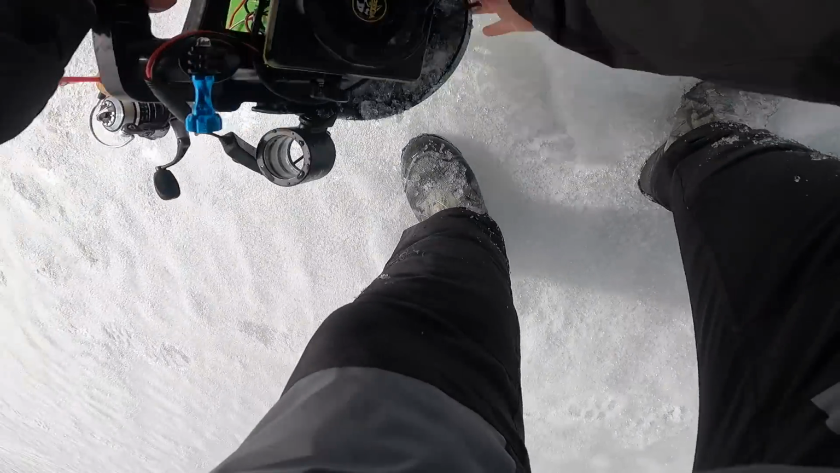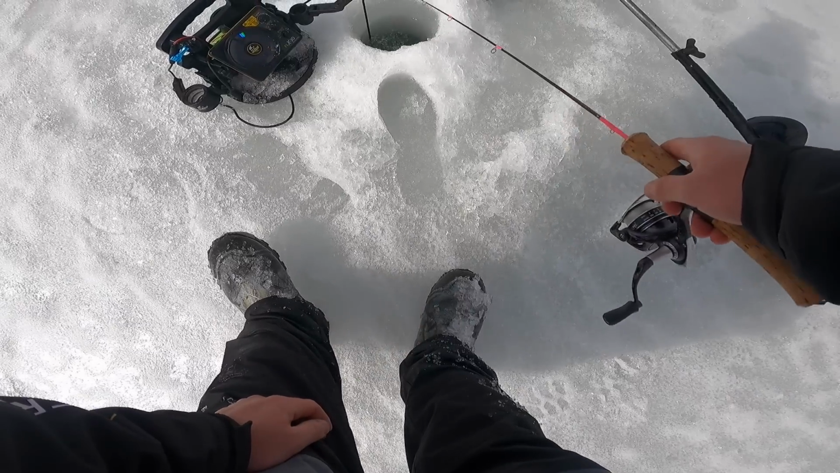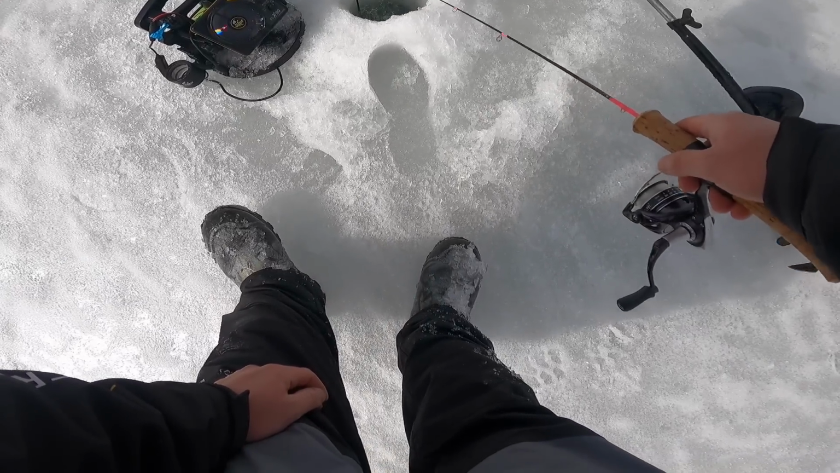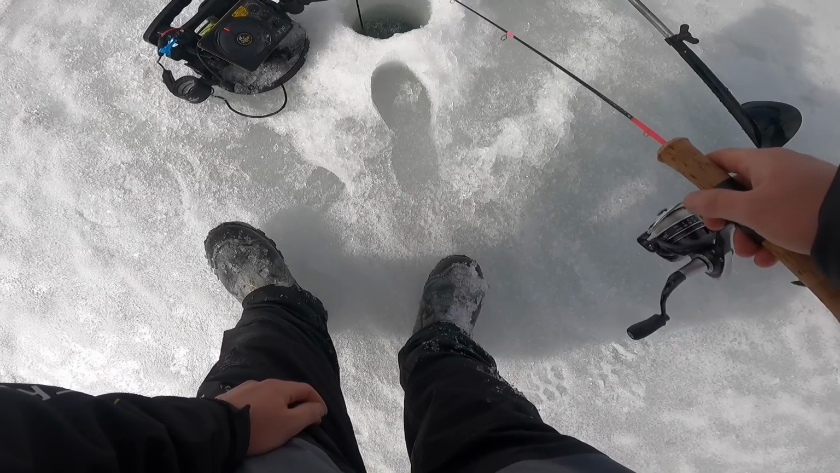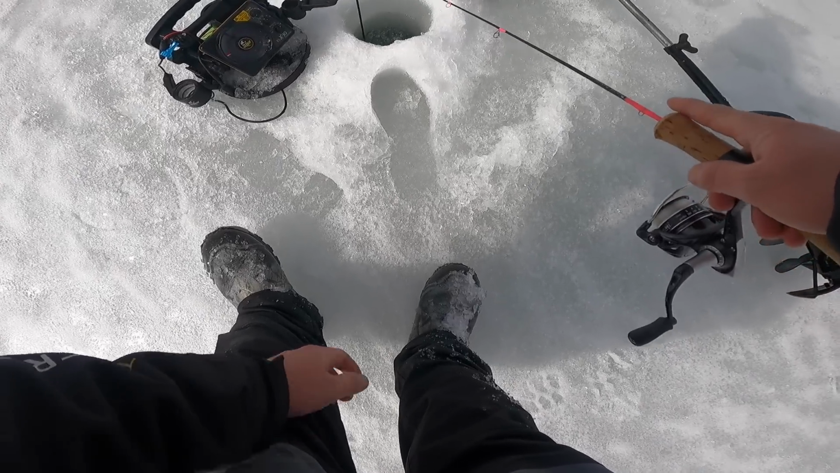Should be marking one right on the bottom. No, I barely missed him. Yep, he didn't see you. He stopped. Oh, he's coming back. One of them is.